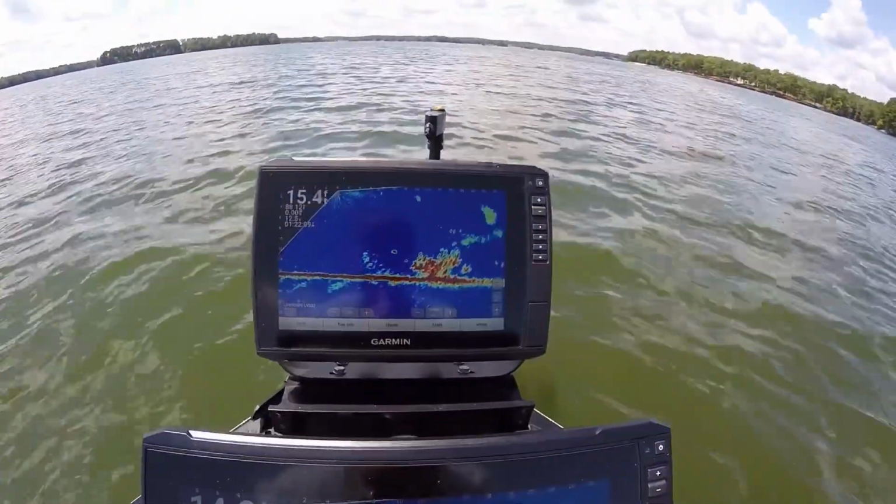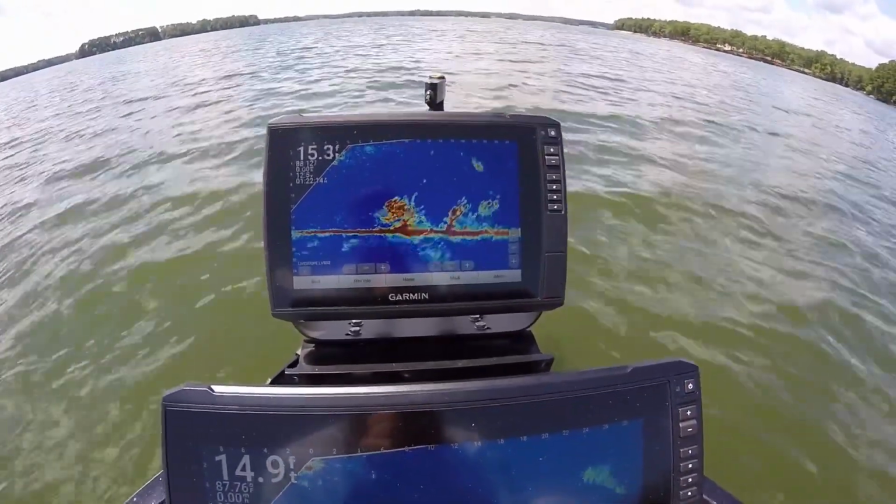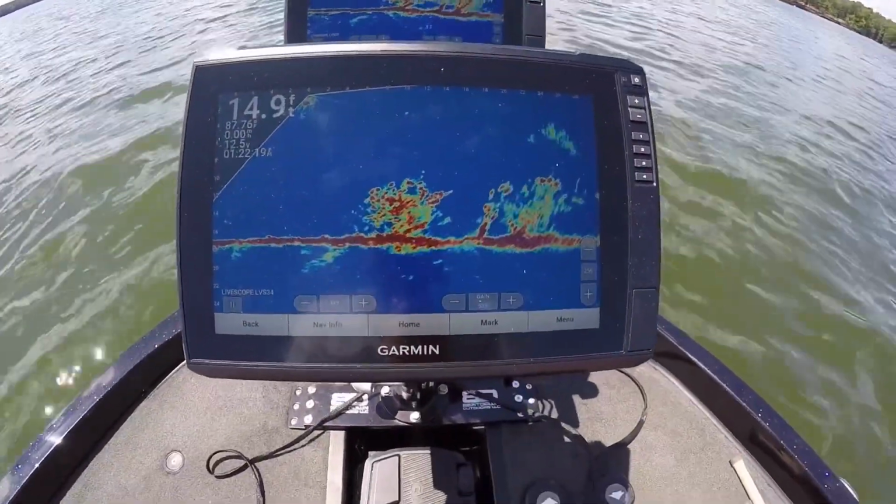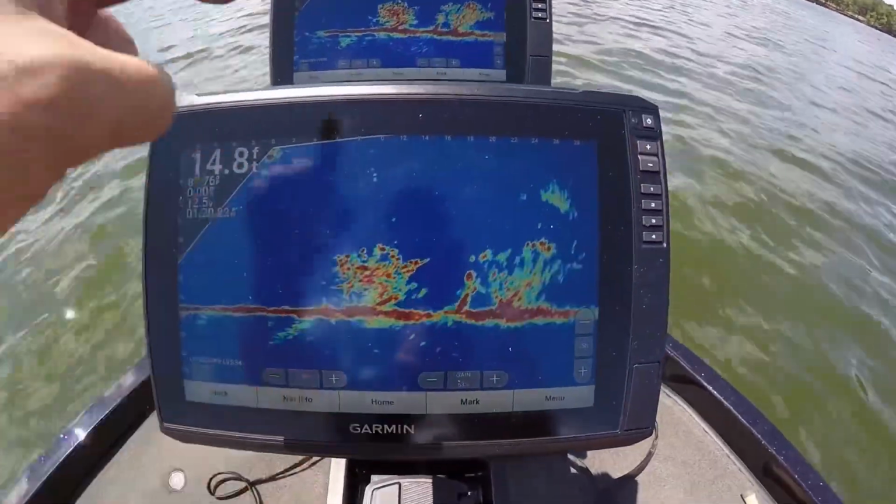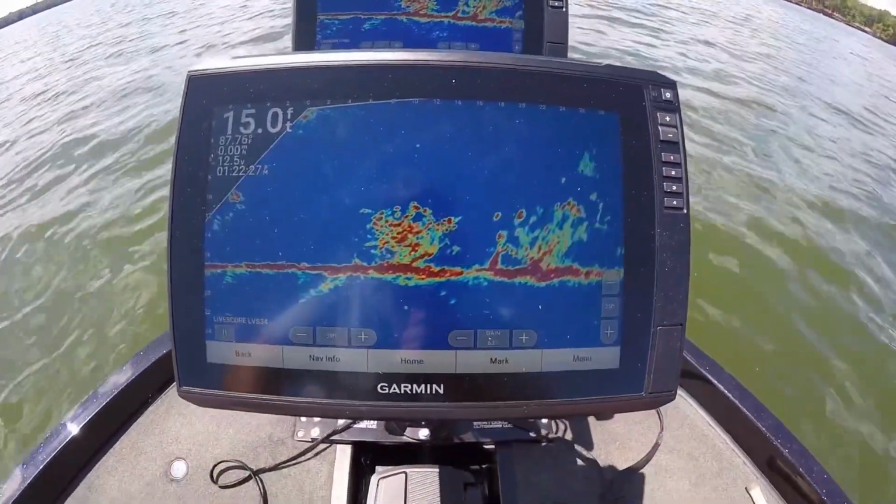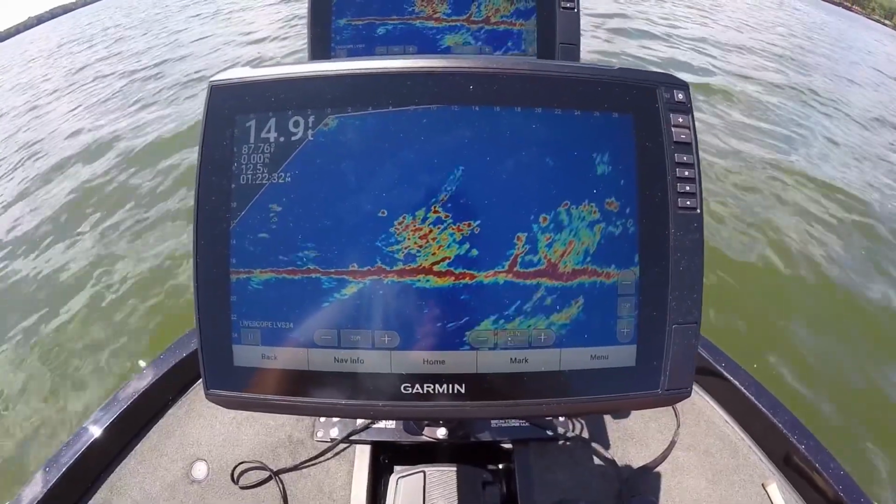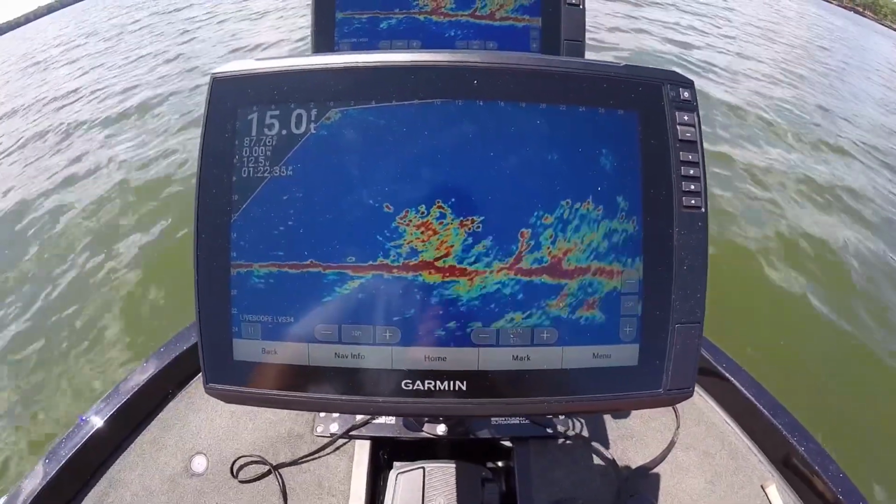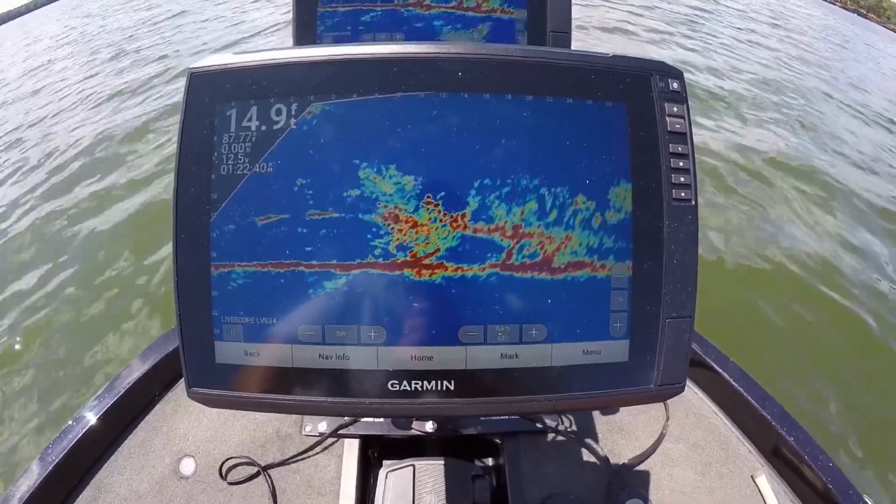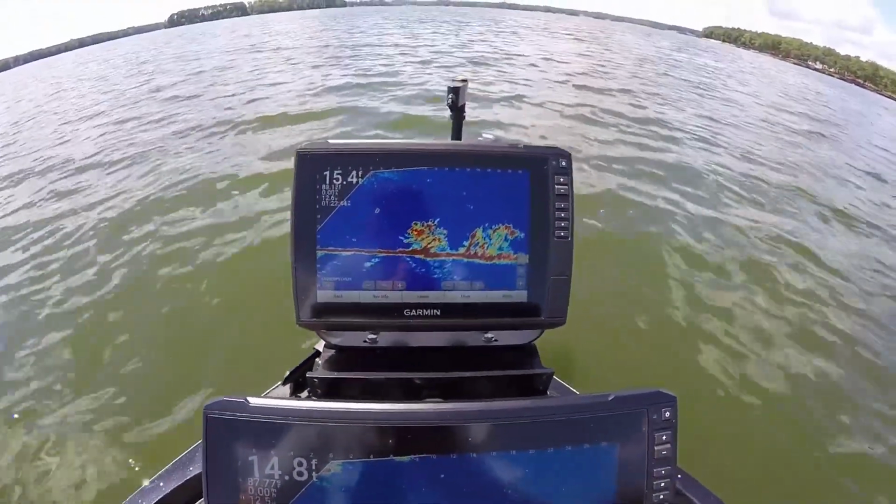So let me see what we got here on the Livescanner. Let's get the same setup. There's about the same. Now you can see a little bit of interference in here. See these little waves? It doesn't bother me. You can still fish it, it's not a problem, but it is interference. I'm not for sure where it's coming from, because it does it when they're both running, and it doesn't matter if the trolling motor is off or on. But I wanted to show you what the setup looked like.